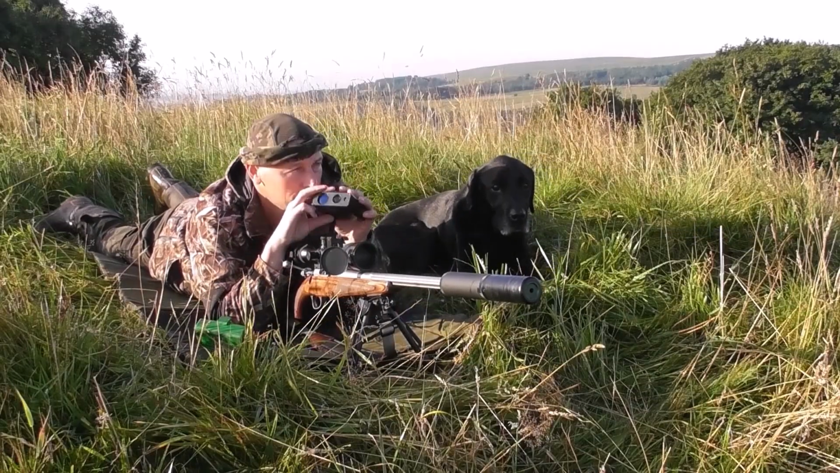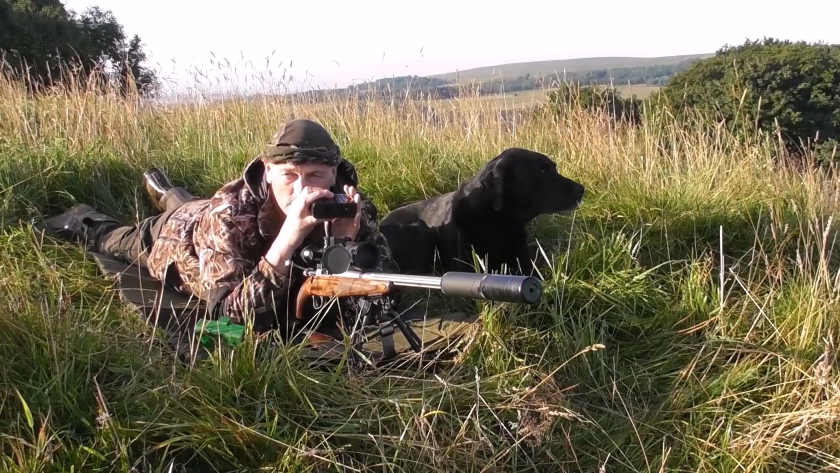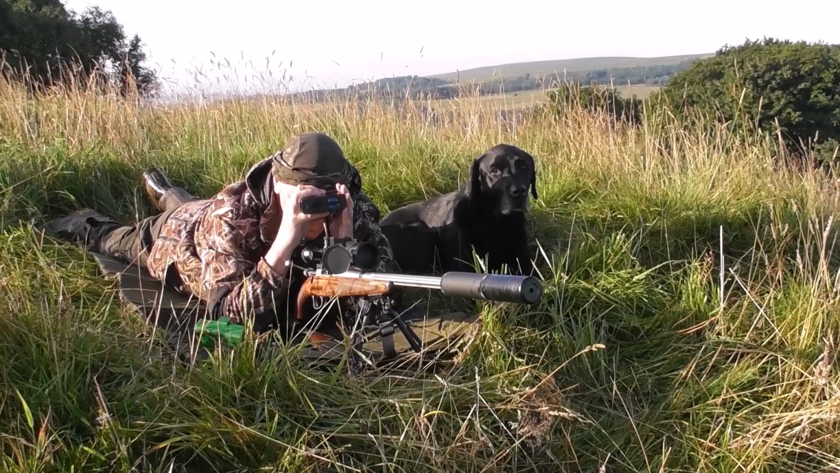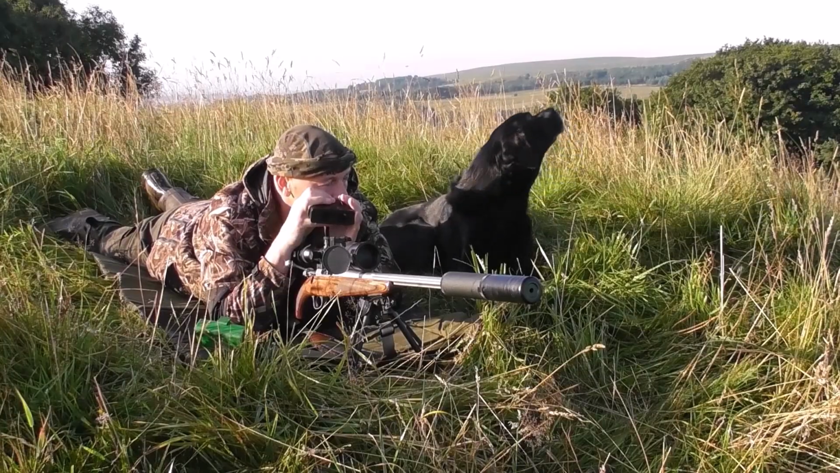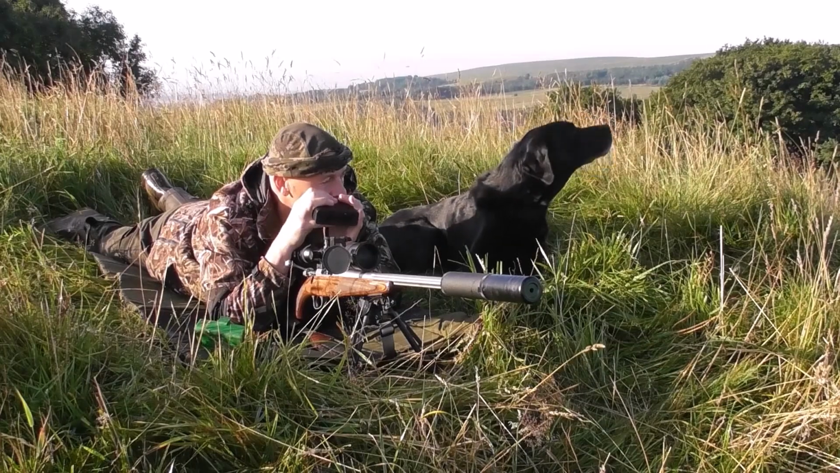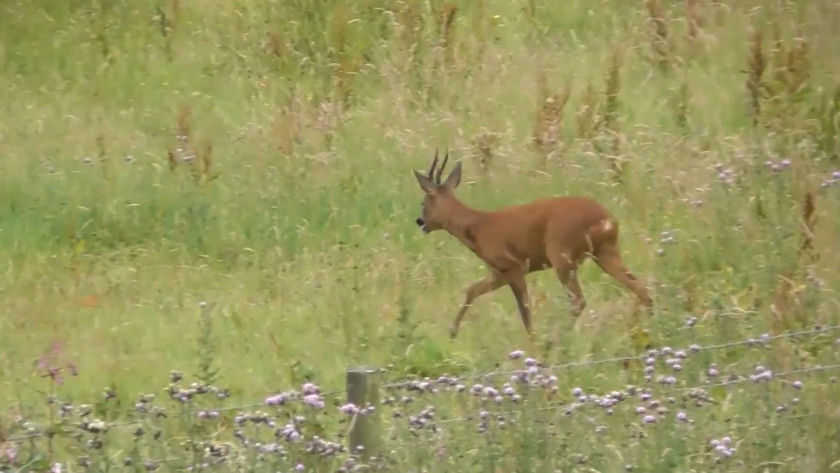On this certain farm this year, we have big numbers of rare nesting birds. You know, we've had lots of breeding pairs of curlews, we've had lots of lapwings, and believe it or not, oyster catchers too. So I control vermin on this ground 12 months of the year. When Jack's nose goes up like this, I always know something's about. I just look over my left shoulder, and this handsome chap turns up. Anyway, he just goes on his way.